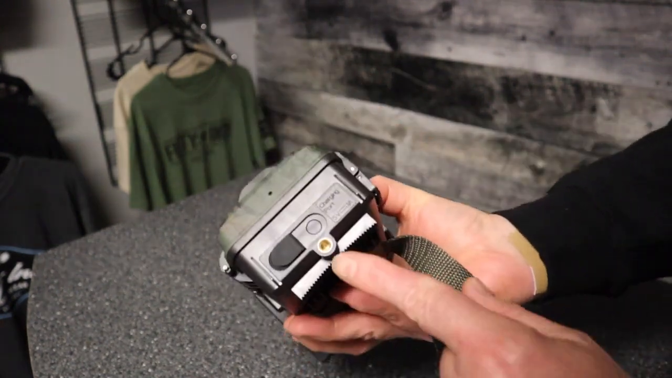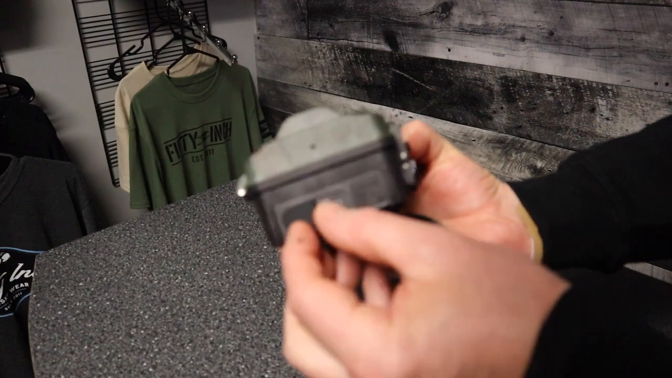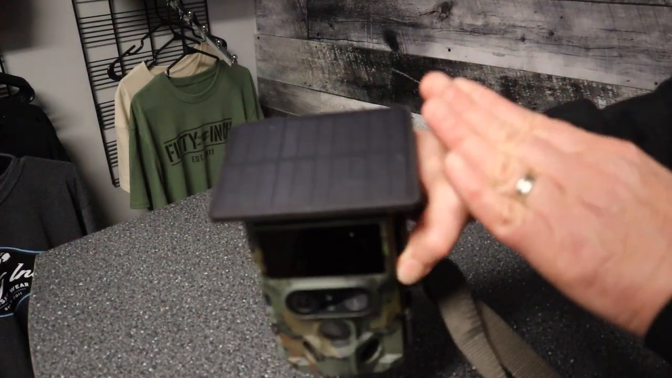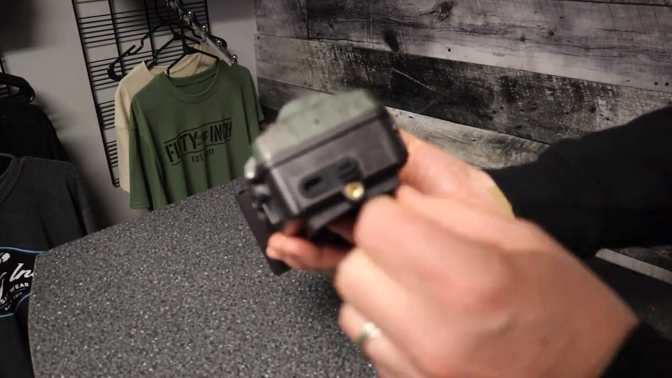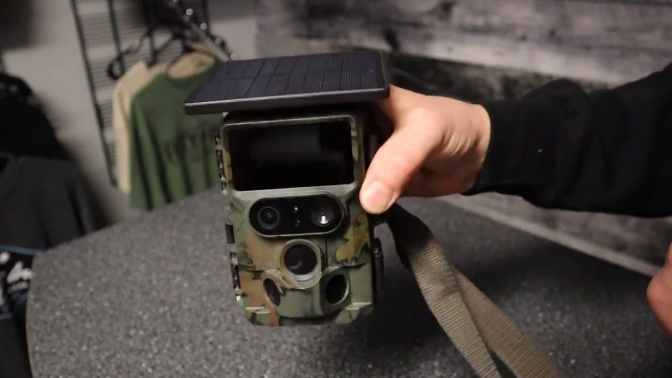Then on the bottom here, you've got a little spot where you could screw in a tripod or a mounting bracket of some sort. And behind this rubber flap, you have where you can charge or plug in your USB. So you can charge the camera with the solar panel, or you can plug it in at home and charge it up before you even go to the woods. I think it's USB-C, I believe. But yeah, you can plug it in and get it charged up that way.